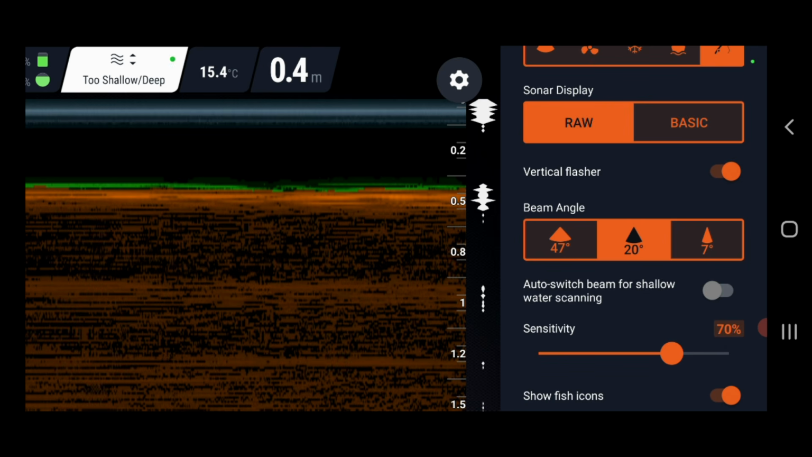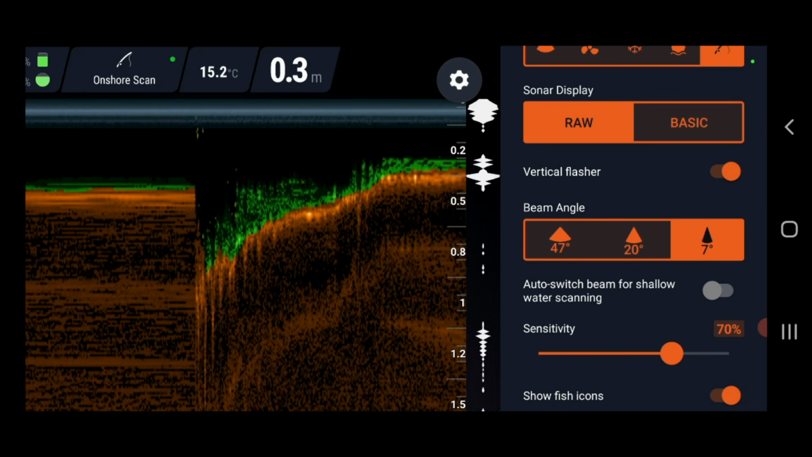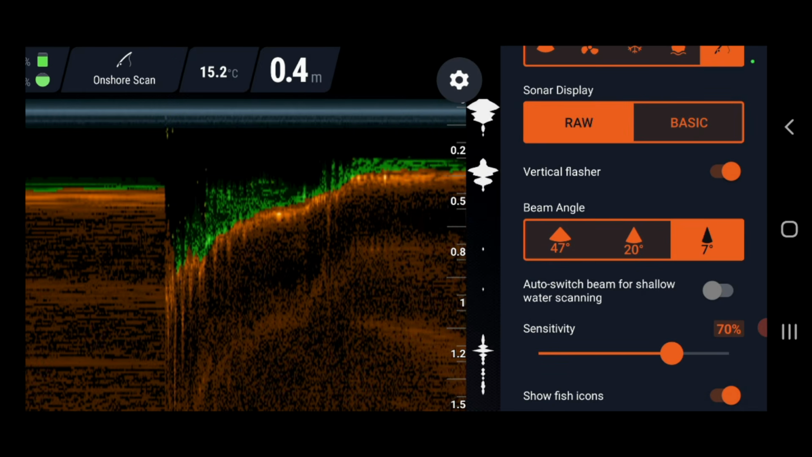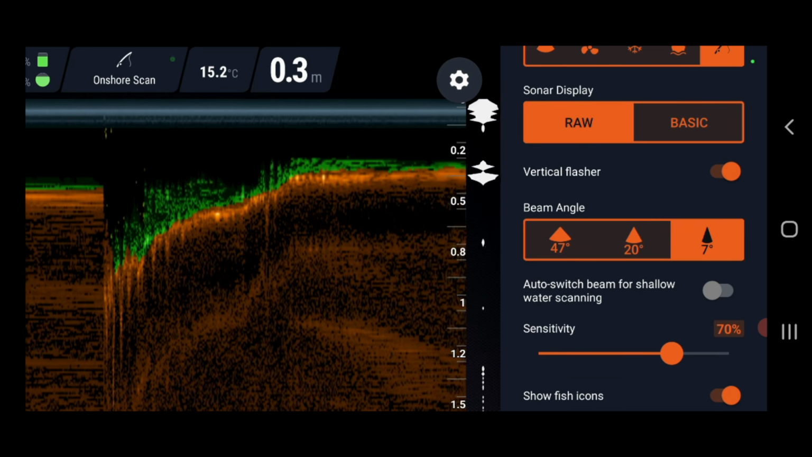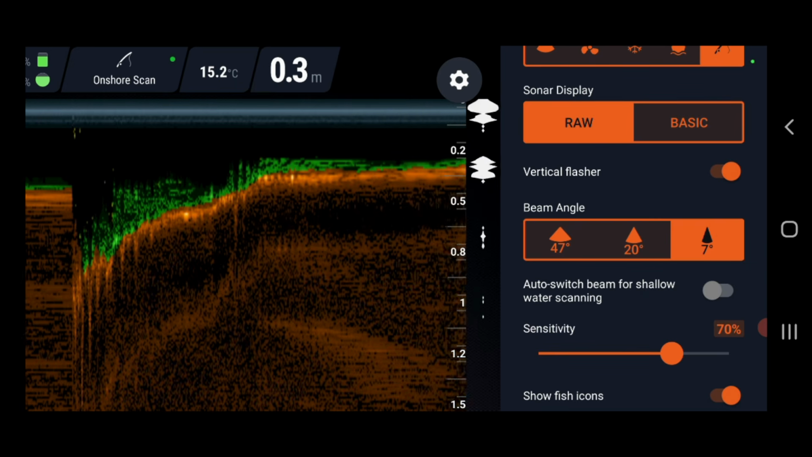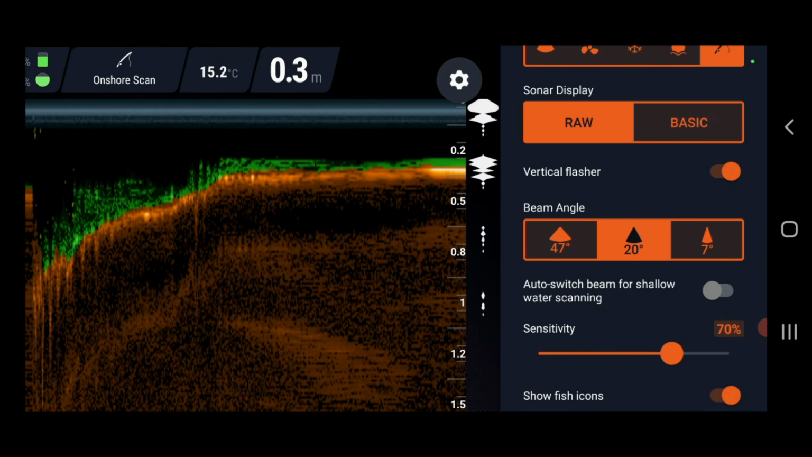Some models will only scan down to 0.4, but this one has a narrow beam for shallow water, and that's the 7-degree beam on the right. So if I touch that, it'll now start giving me a reading. You see that there, that's giving me a reading in 0.4, 0.3. It'll read between 30 and 40 centimetres. That 7-degree beam will go right down to 15 centimetres. So if I go back to 20, up the top it'll say too shallow or too deep.